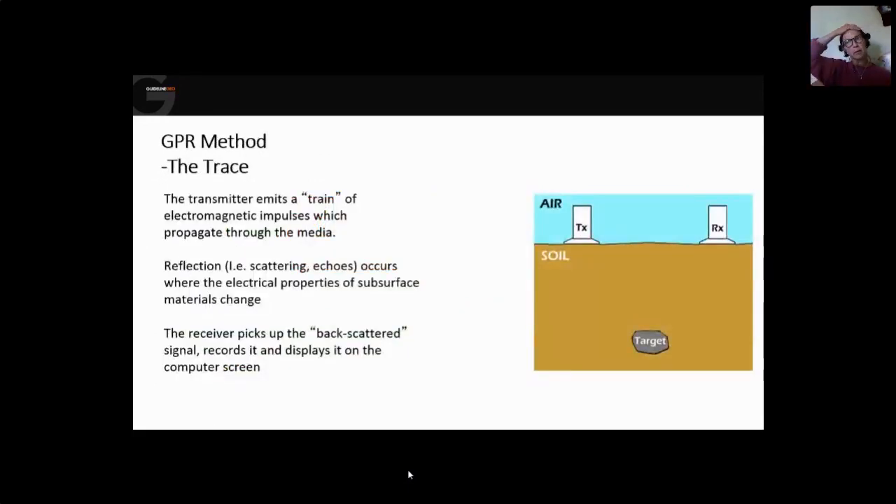And with GPR, you measure something called the trace. One trace is one measurement point, but the trace consists of several parts, so that actually gives you information from one position, but all the way from the ground surface and downwards. So you have your transmitter antenna to the left and your receiver antenna to the right.